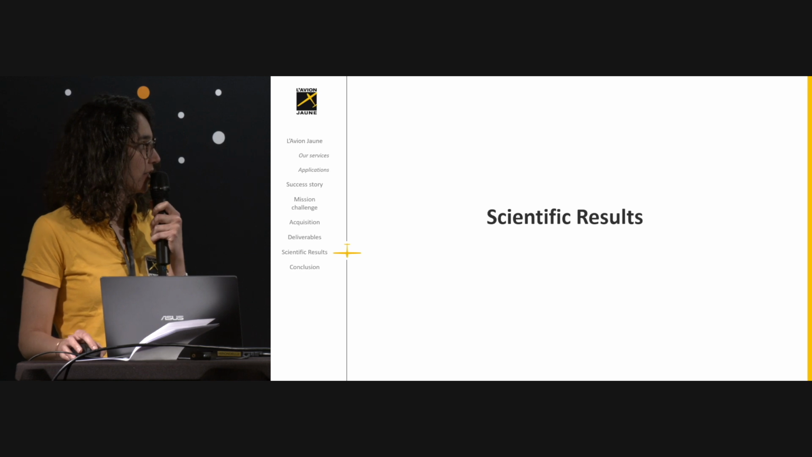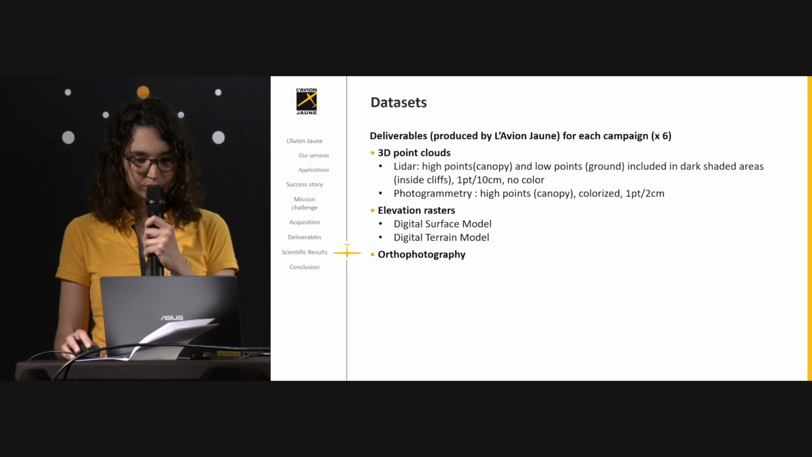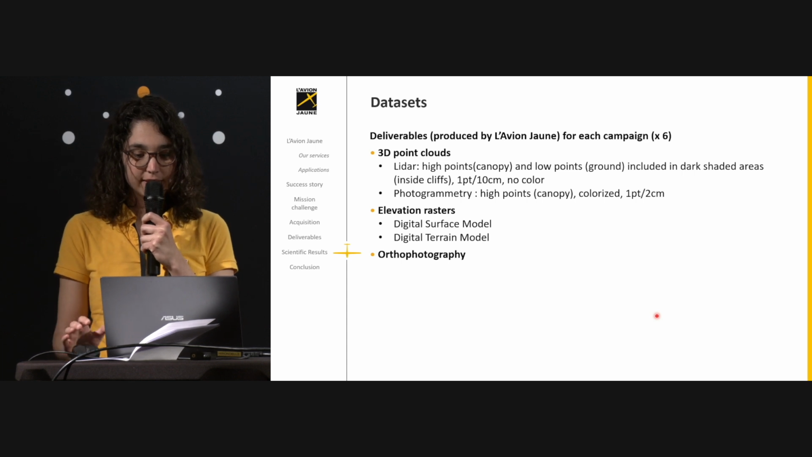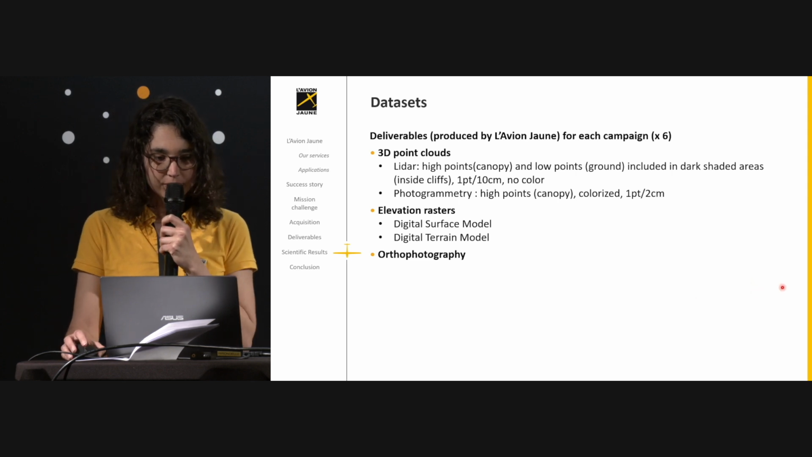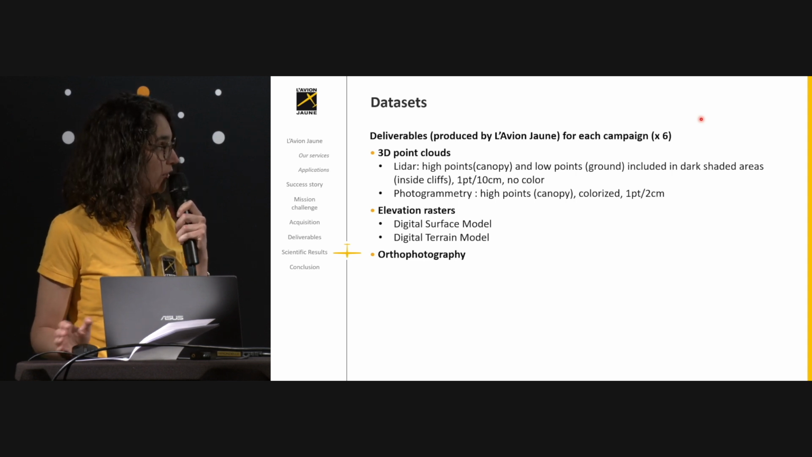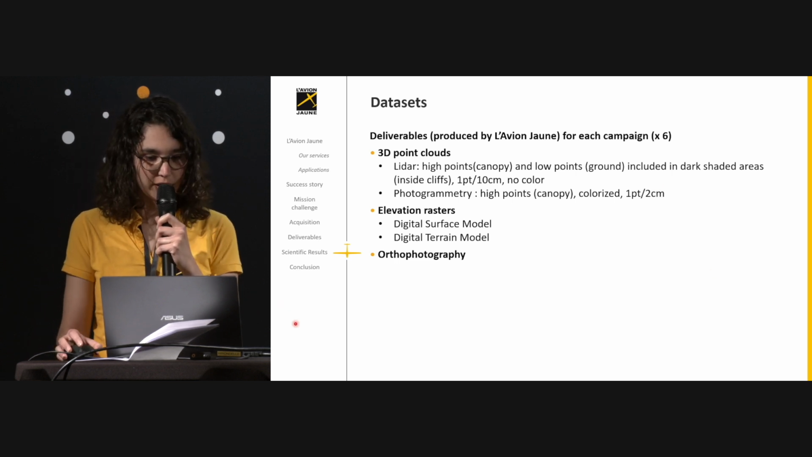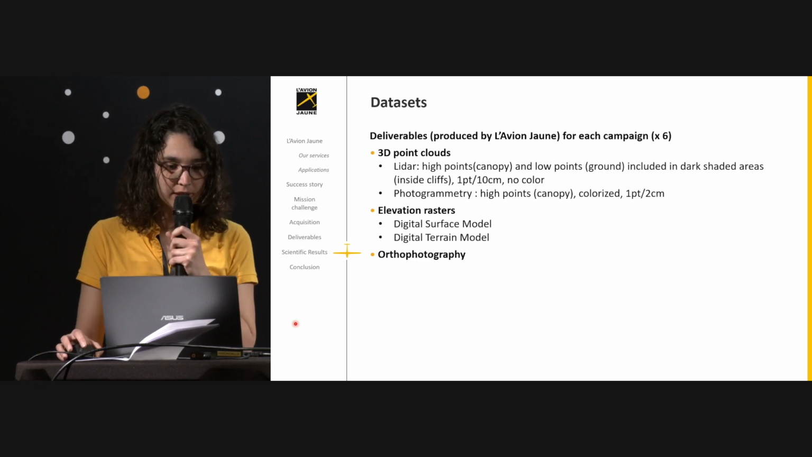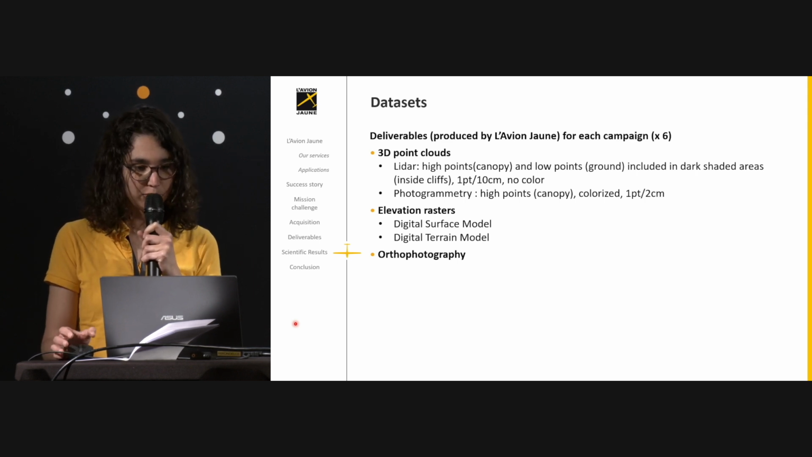And now the scientific results. So all we produced were 3D point clouds from LiDAR and photogrammetry. The benefit of LiDAR is that there are height points and ground points, even below vegetation, and including in dark shaded areas where photogrammetry is not so good. With photogrammetry, we have a better density, so we have 1 point each 2 centimeters and the color, but we have no points below vegetation. And then we also produced DSM and DTM from photogrammetry and LiDAR, and orthophotography.